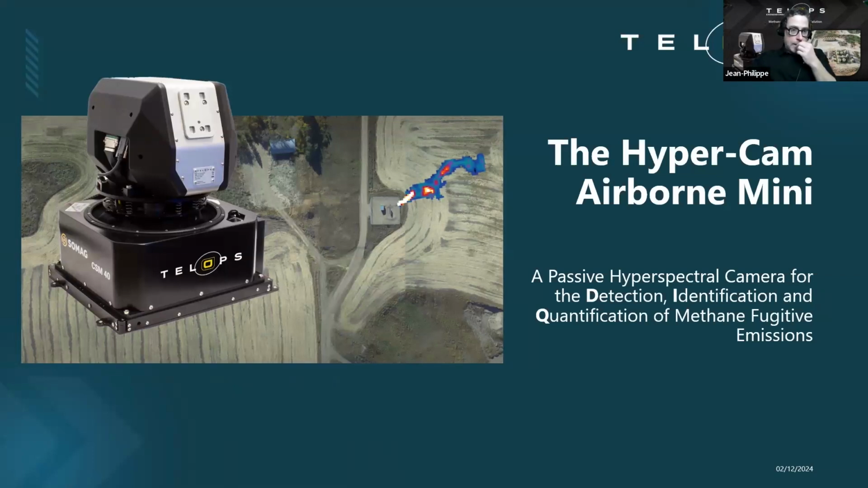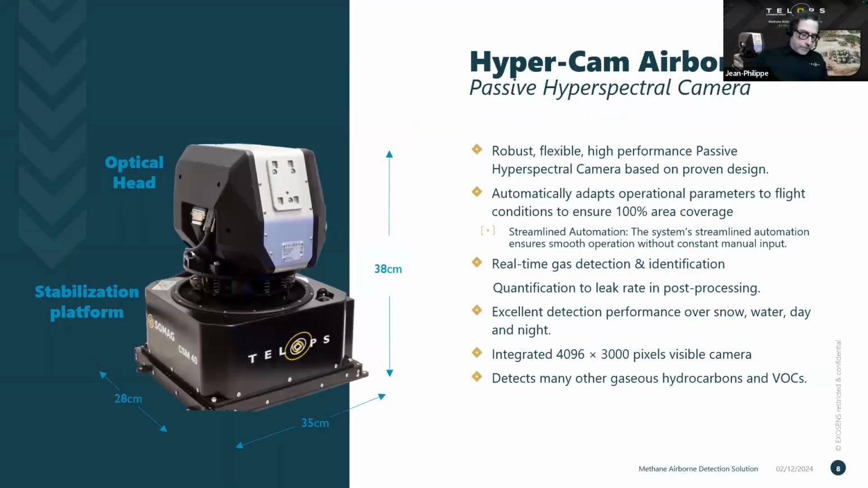All right, there it is, our airborne HyperCam Mini. As you can see here, as I said at the beginning, it's quite a smaller package than what we're used to. So it comes in around the 30 centimeter unit. This one's a passive camera. So what I mean by passive is that it doesn't emit any light. It doesn't shine a laser beam and look at the reflection. It only collects whatever radiance or whatever infrared energy comes off the ground. So it works like a typical camera.